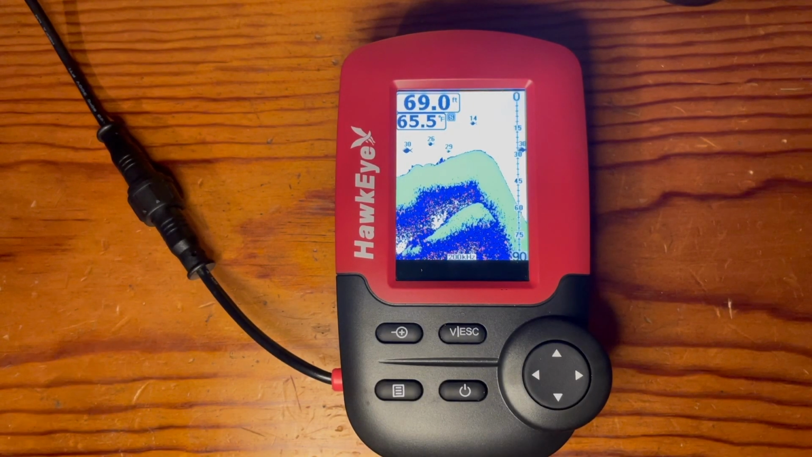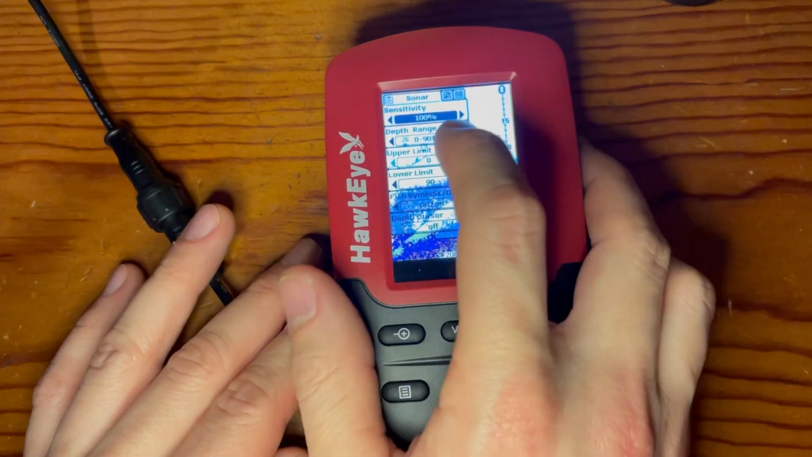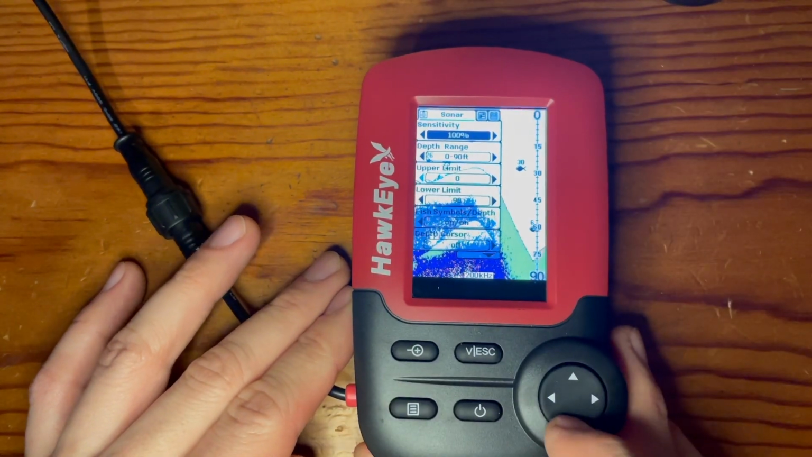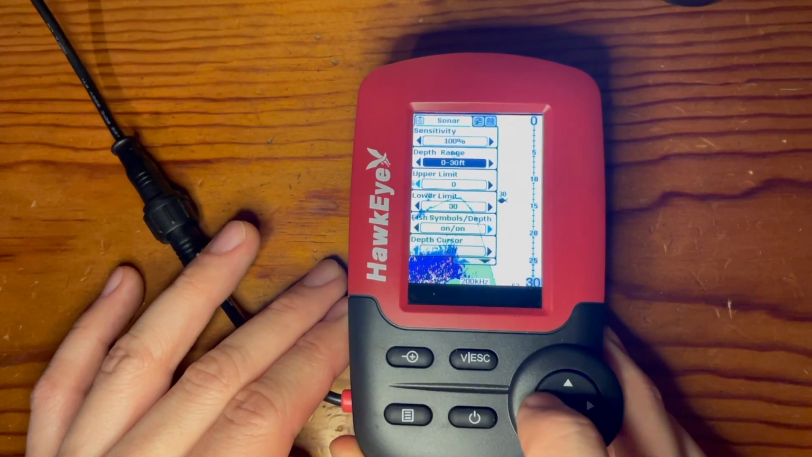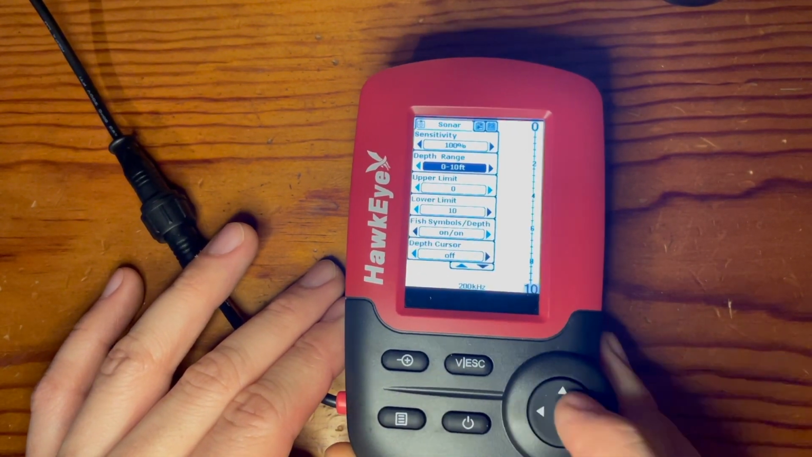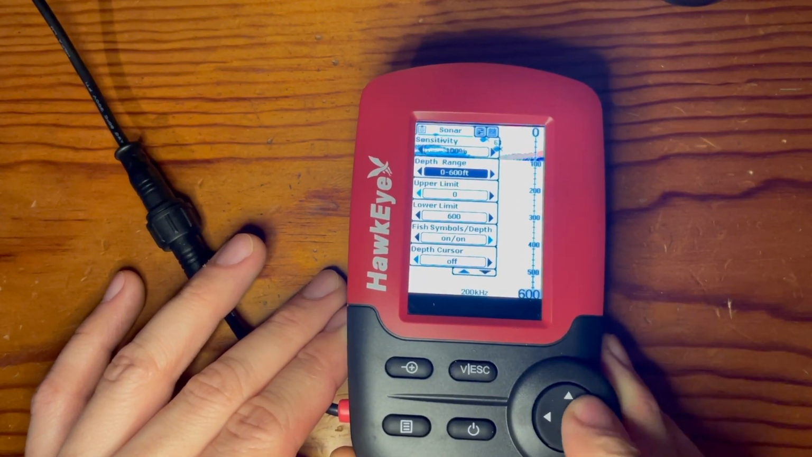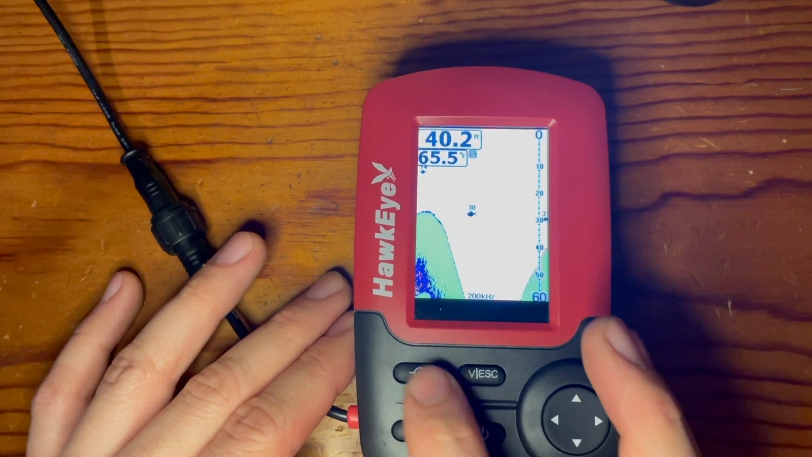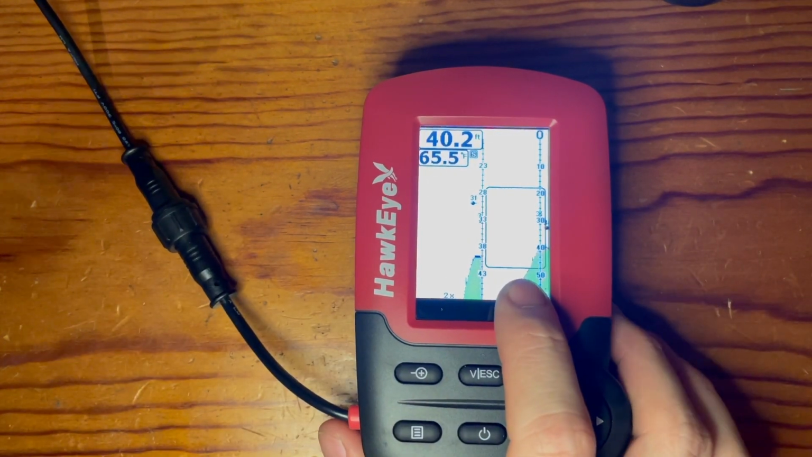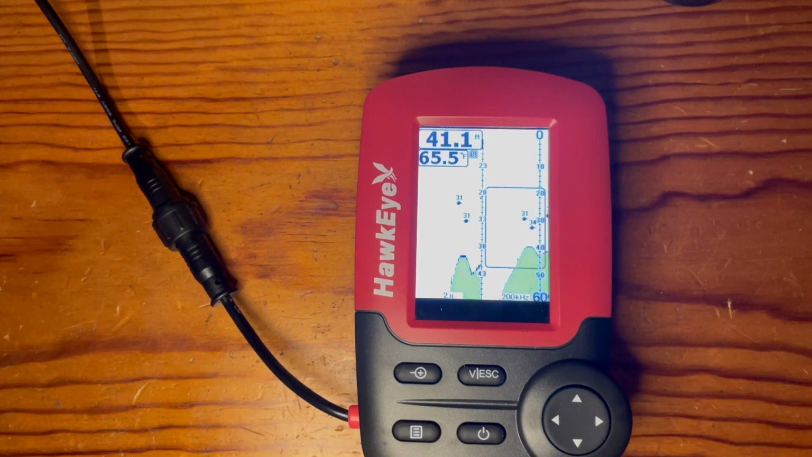So to use the auto zoom feature, you hit the menu button here, make sure that it's in sonar, and then you go down to the depth range, and then you're going to switch that on to auto, which is all the way over to the right. And we'll exit that screen, and then once you're in the zoom mode, it will automatically adjust to the contour that you're trying to look at.